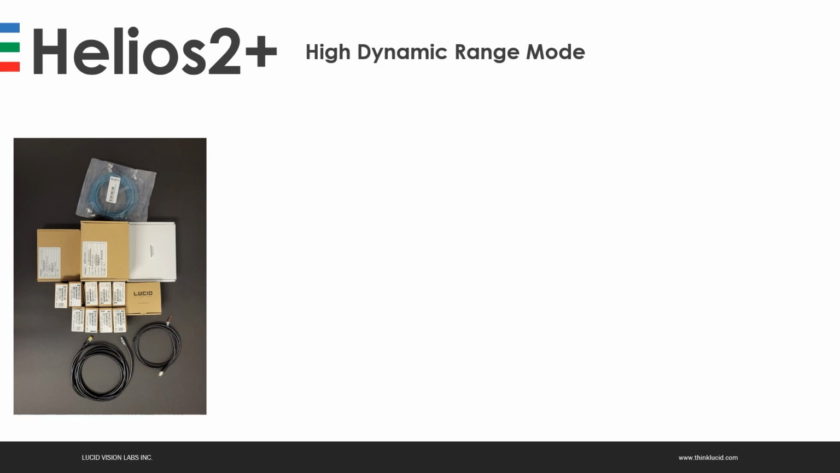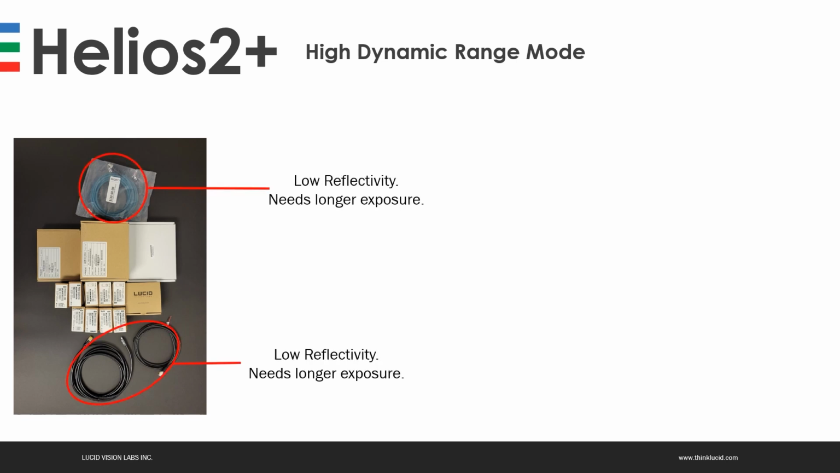Here we have a typical scene with different objects, different boxes, both dark objects like those cables with low reflectivities that usually will require longer exposure, and other objects with higher reflectivity like those white labels on the boxes. If we look at the different exposure times and what we can see from this scene,